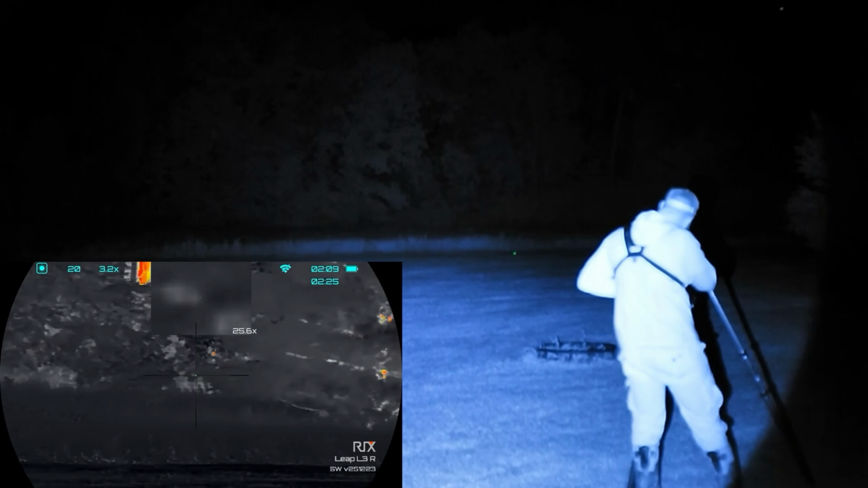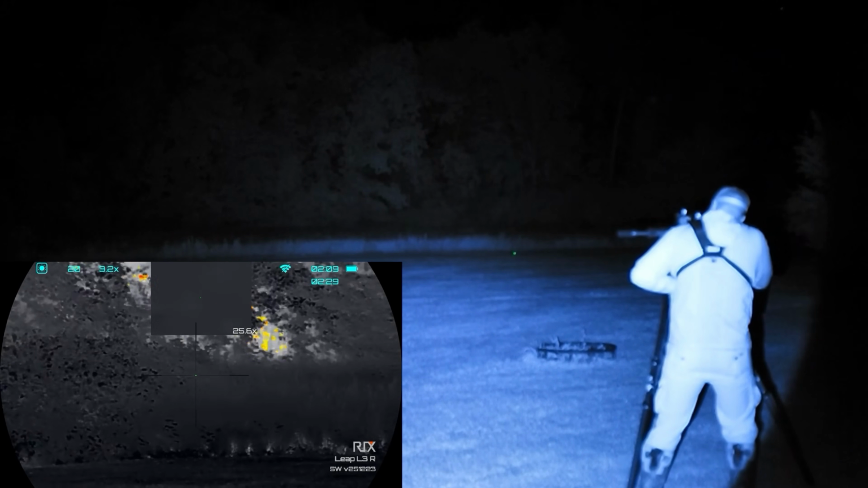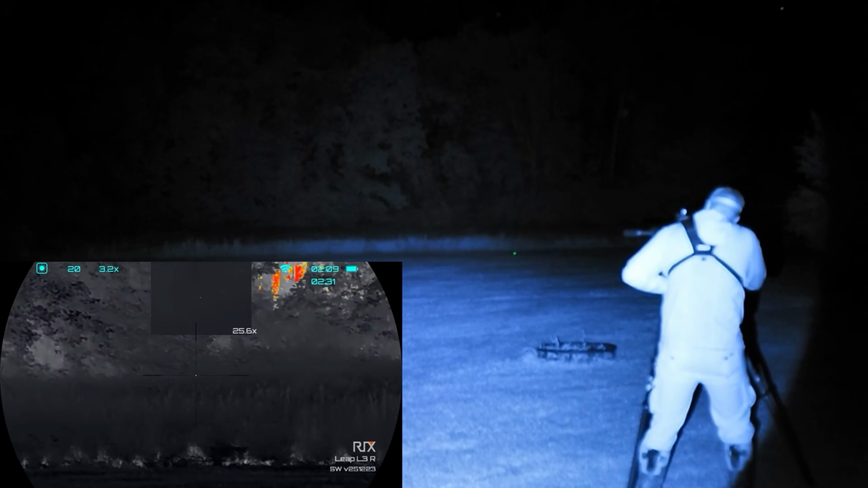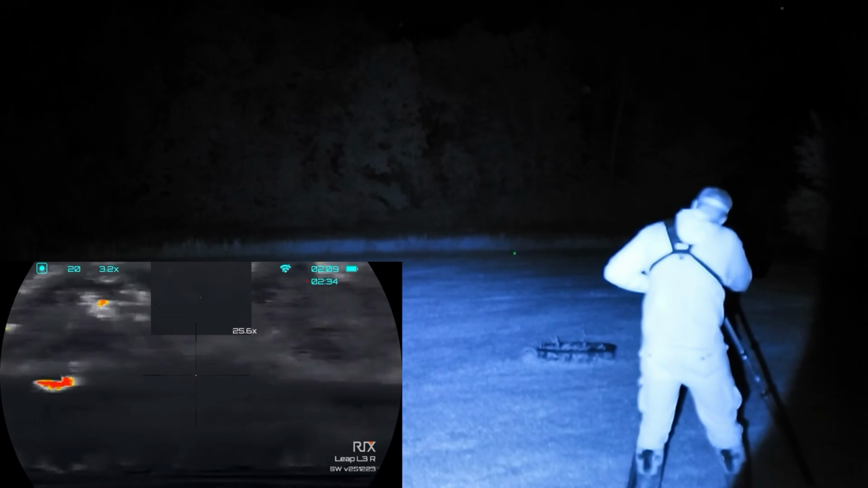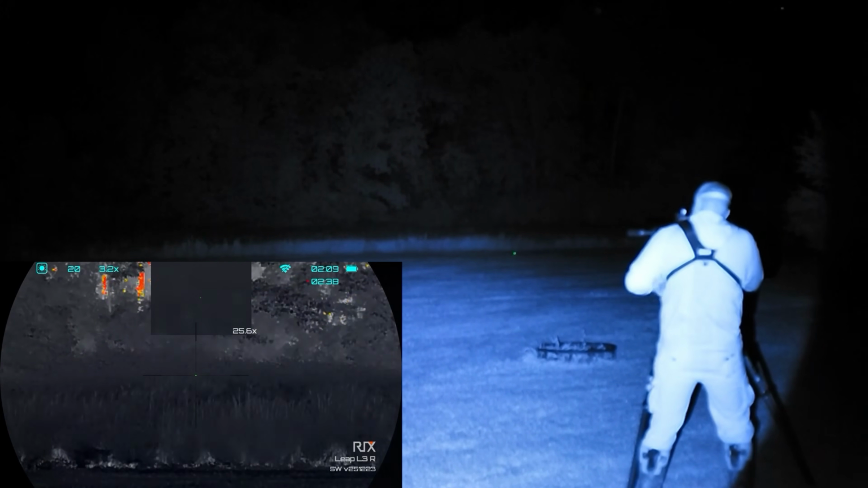I'm trying to be really cautious here, and that coyote had interest in Fawn Distress, so I wanted to stick with Fawn Distress and try a different one because, again, these coyotes are educated, so I didn't want to play something that might make it take off. So that's why I went with a second Fawn Distress here, and then I end up moving into a Pup Distress just to try to trigger it.